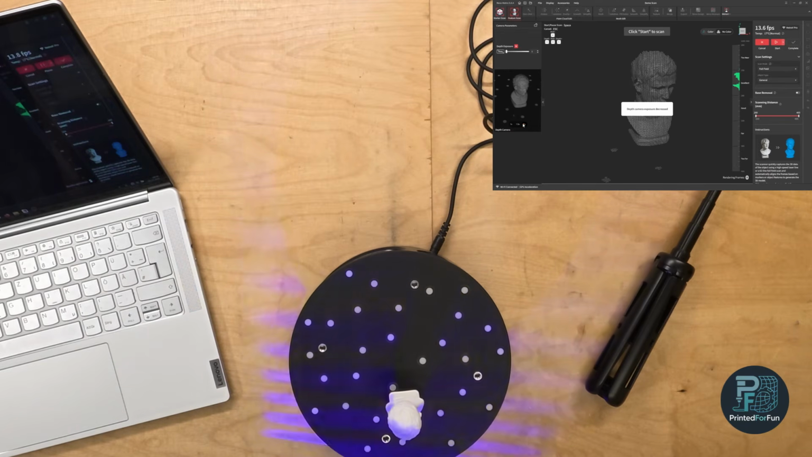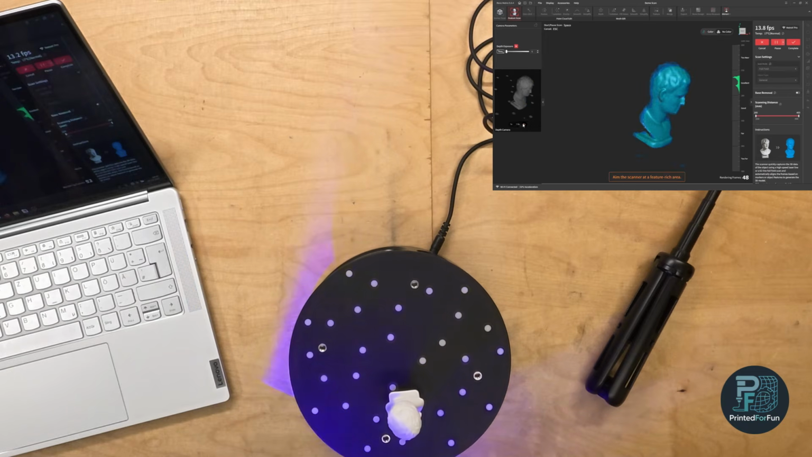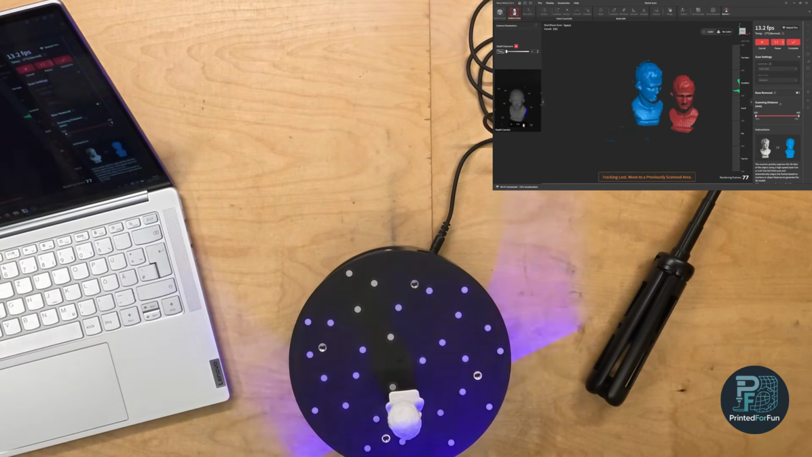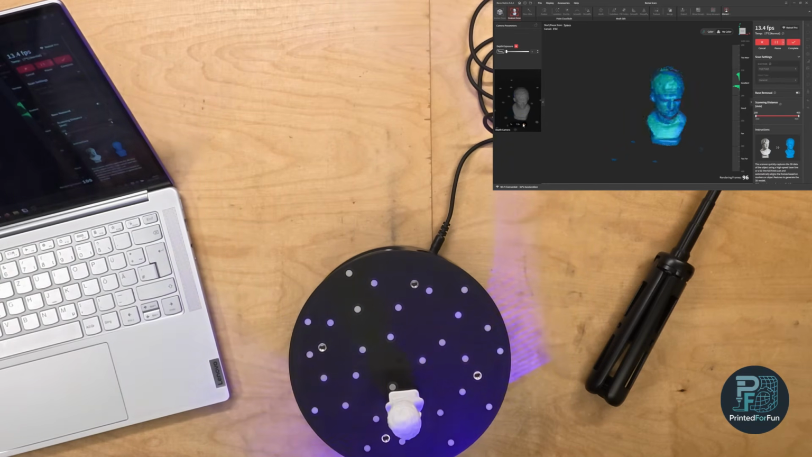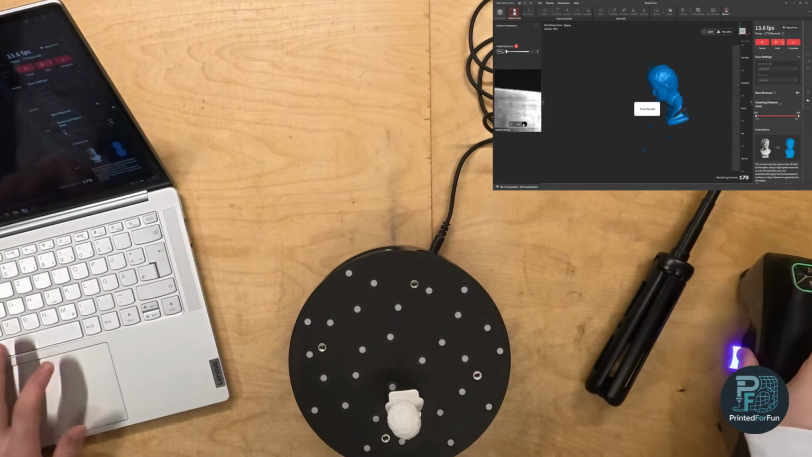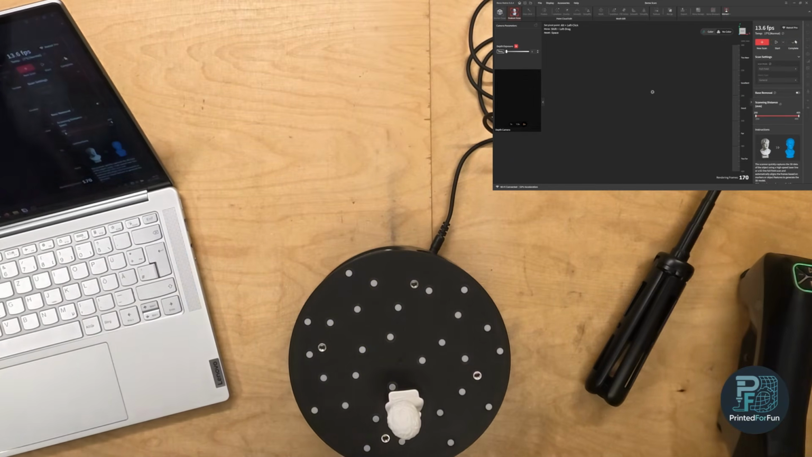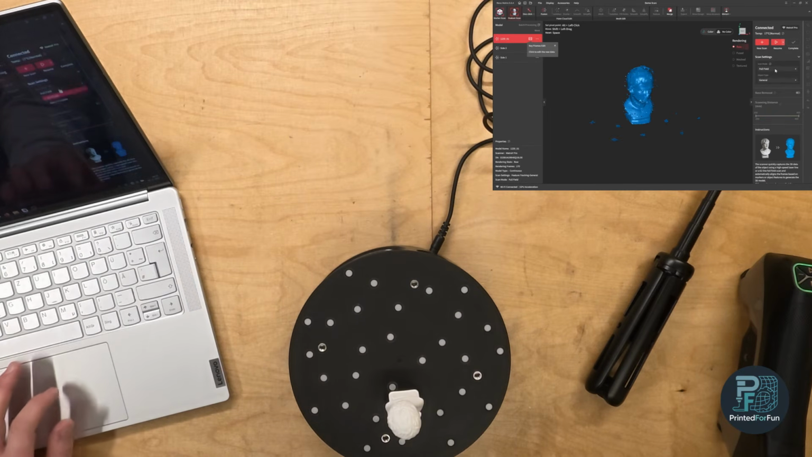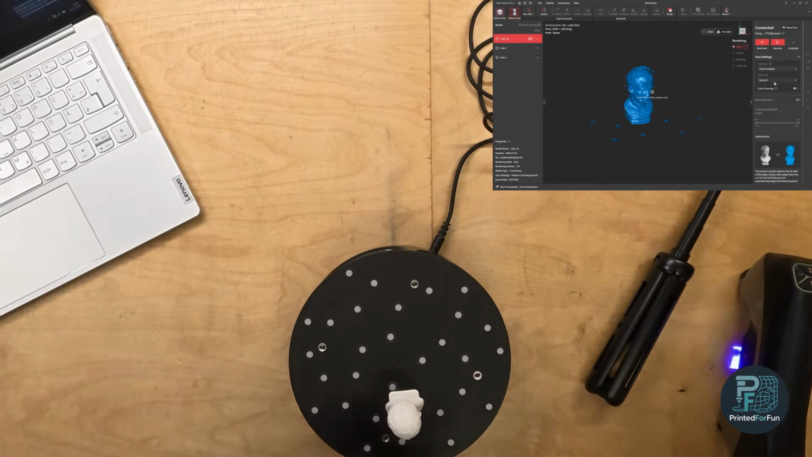And now let's just scan the bust. And as you can see, the full field mode is quite fast. So I guess the front will suffice for a very short test. We will look at the results later. But now let's switch to the auto turntable.